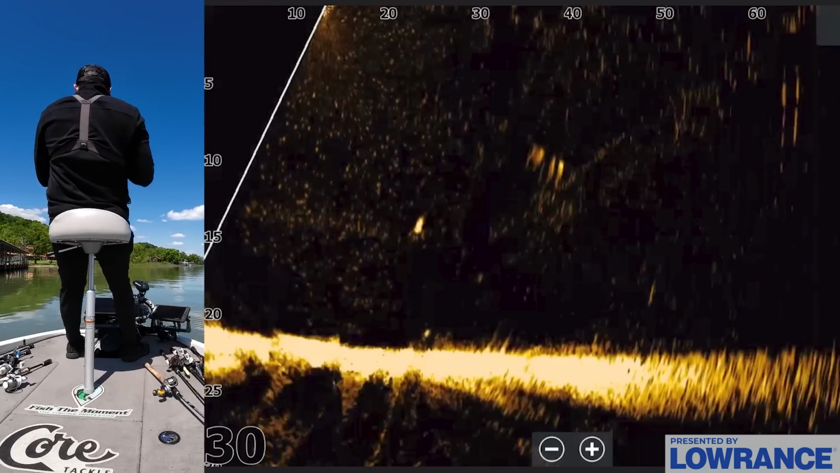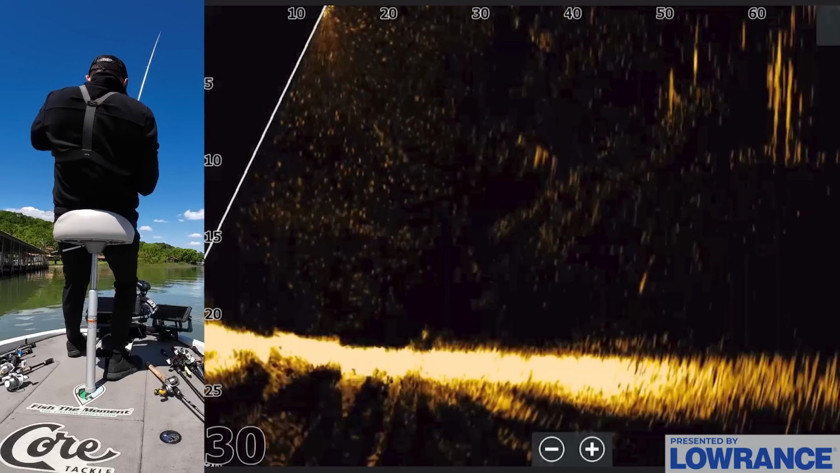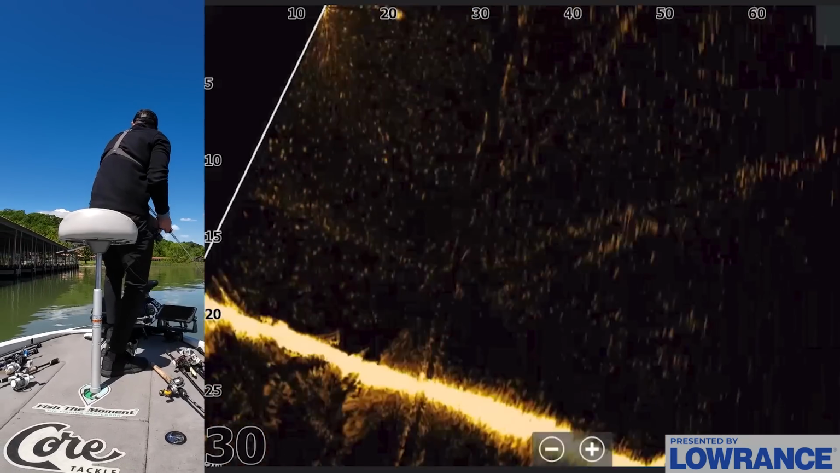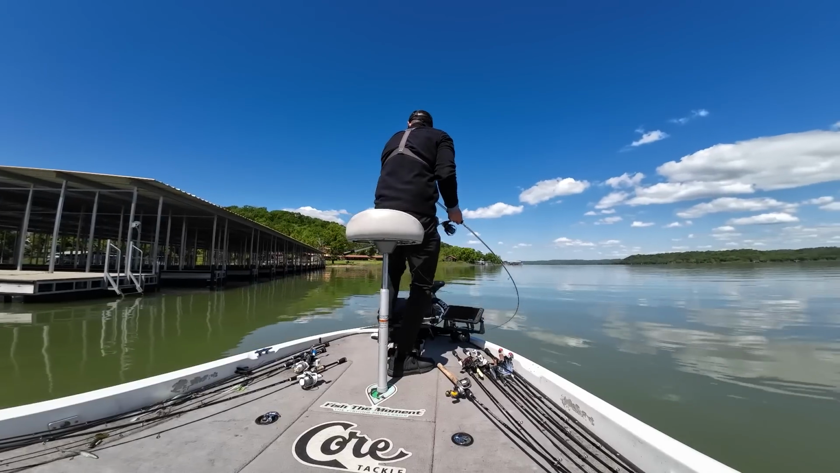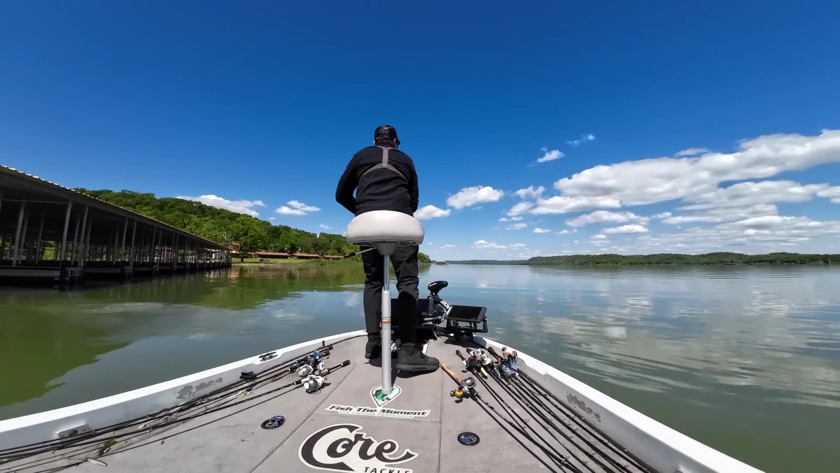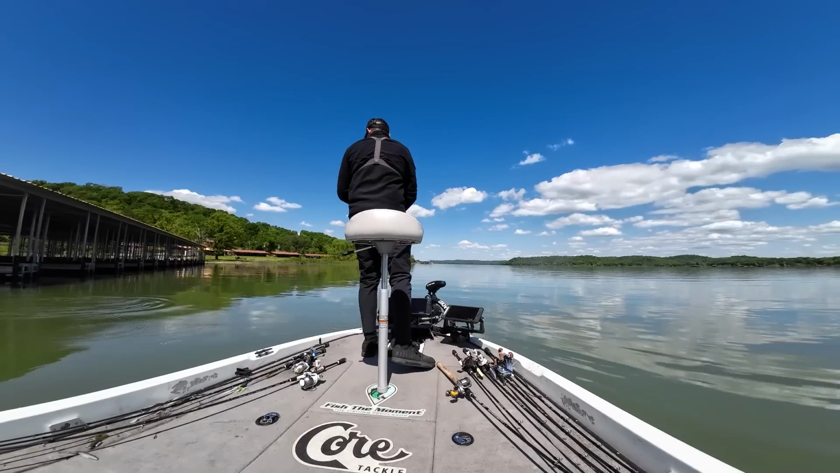Get it. Got him. There we go. I don't know why those other ones didn't get it. That one did though. All in front of this boat dock. Good one too. Found those shad. Good largemouth, my goodness. Oh my gosh, guys, these are all largemouth too.